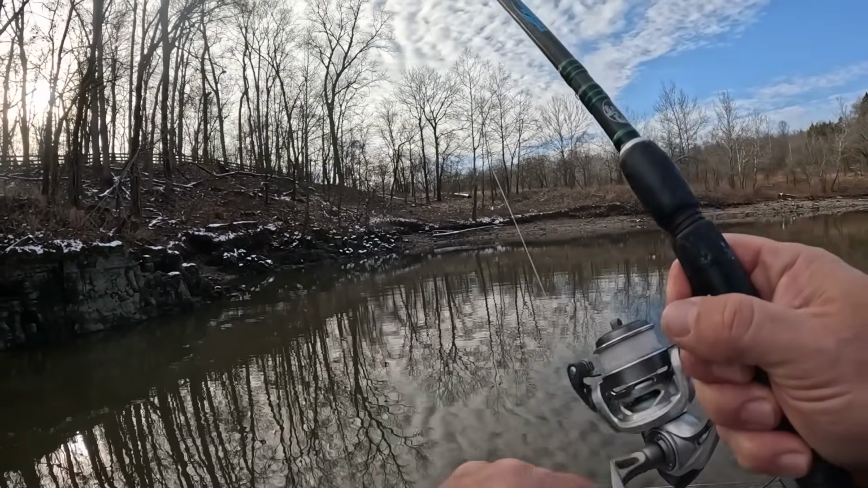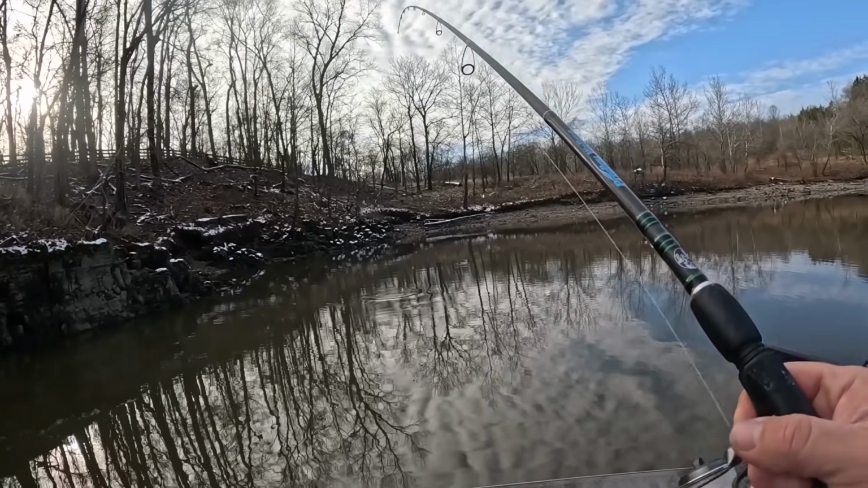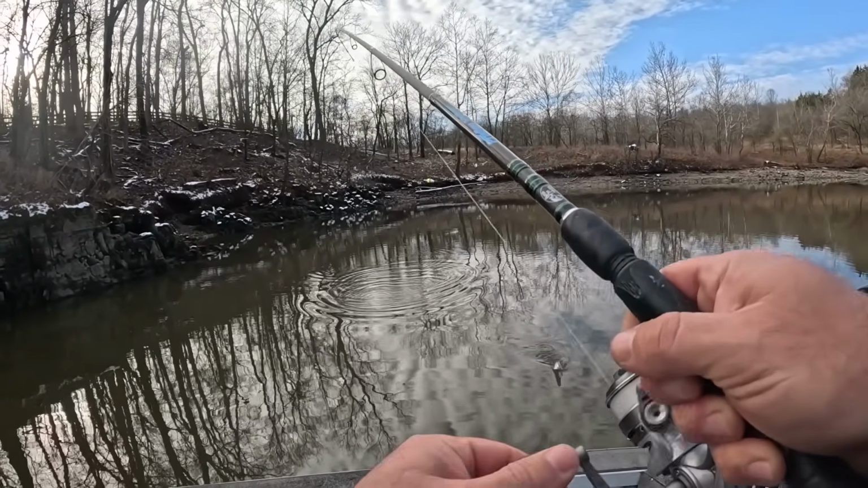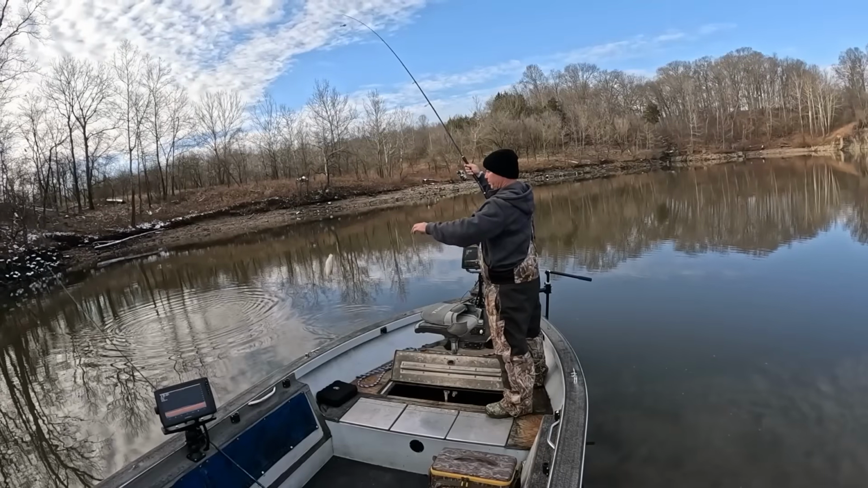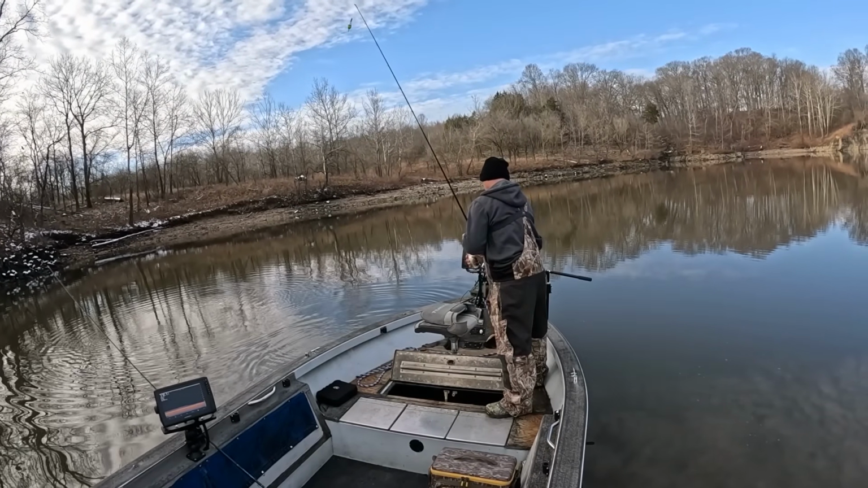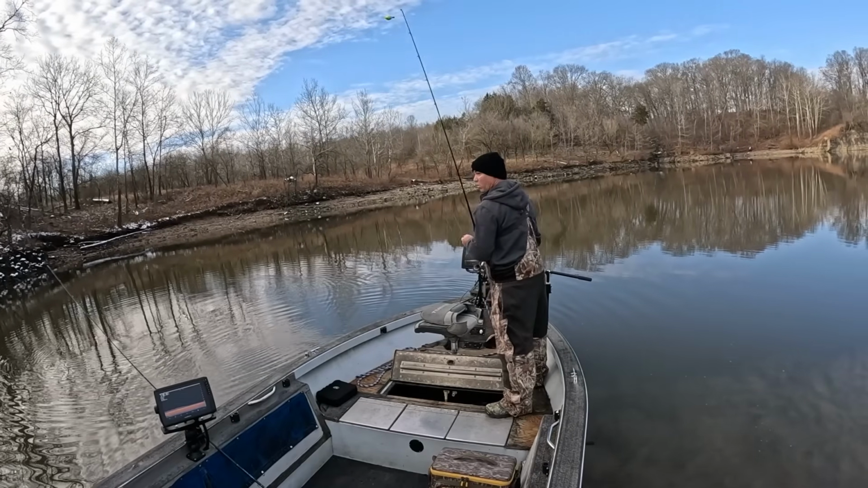There he is. What we got here? About another 9-inch fish. 9.5. Let him go.